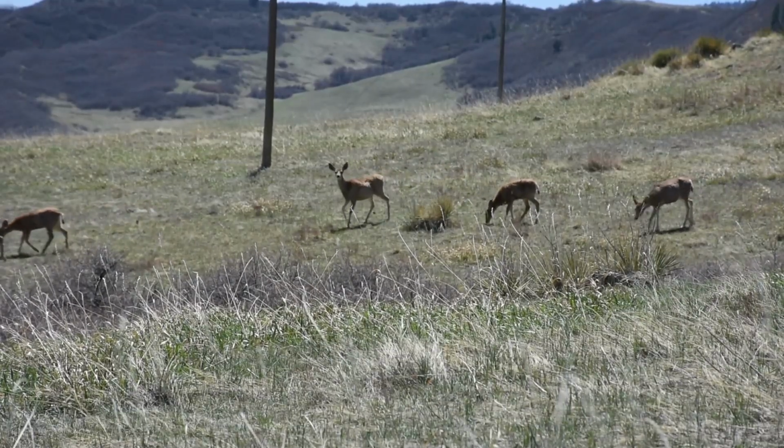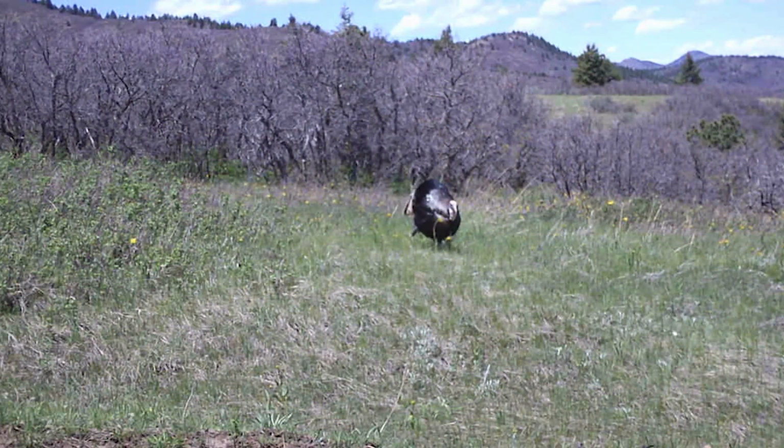Roxborough, where the foothills meet the mountains, is just really diverse in its wildlife. We get anything ranging from plains animals like coyotes and prairie dogs to our more mountainous animals like our mountain lions, ringtails, and black bears. Today we're going to be checking game cameras.